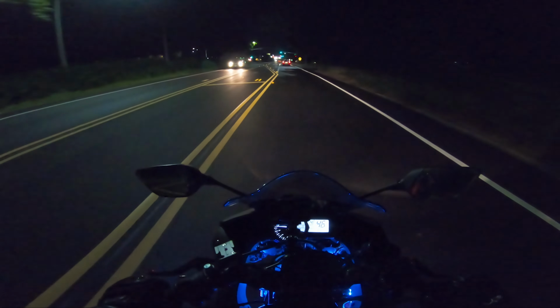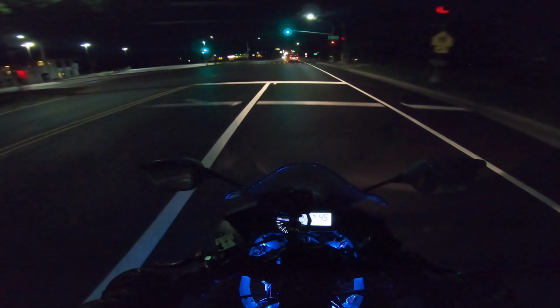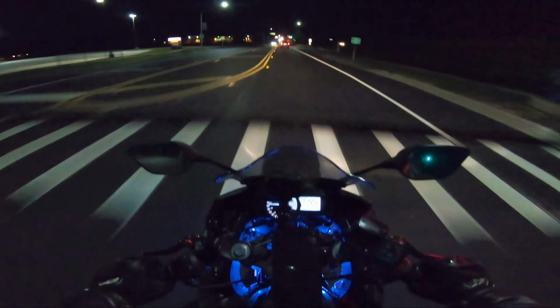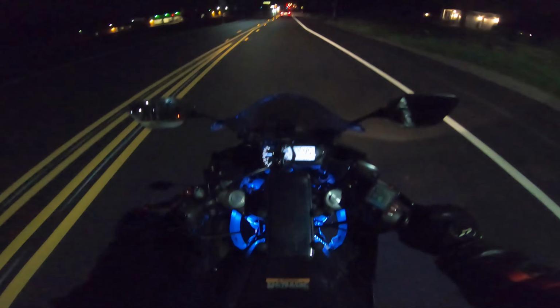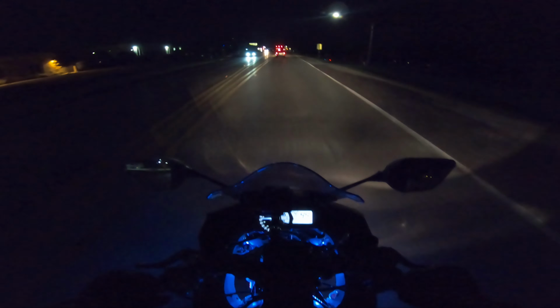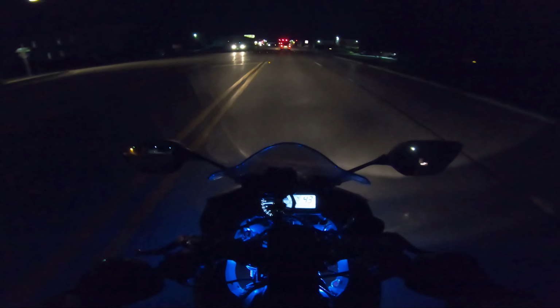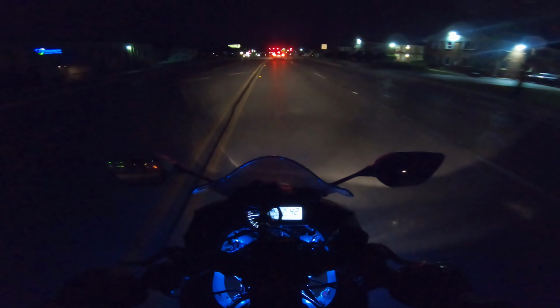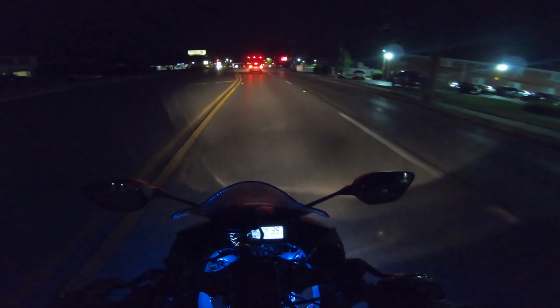It's pretty dangerous when the other drivers don't see you. So when I'm riding, I usually have, you can probably see it might be blue for you guys, really bright blue, but it's bright white for me. So all these people in front of me, behind me, and the sides of me can see me on the road.